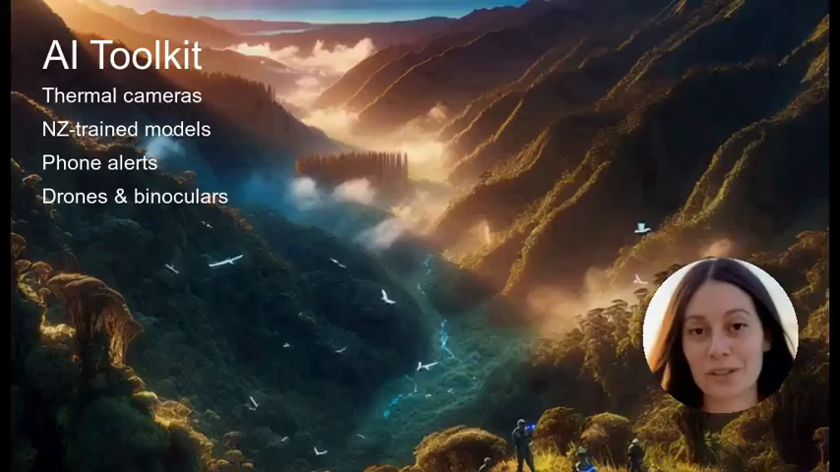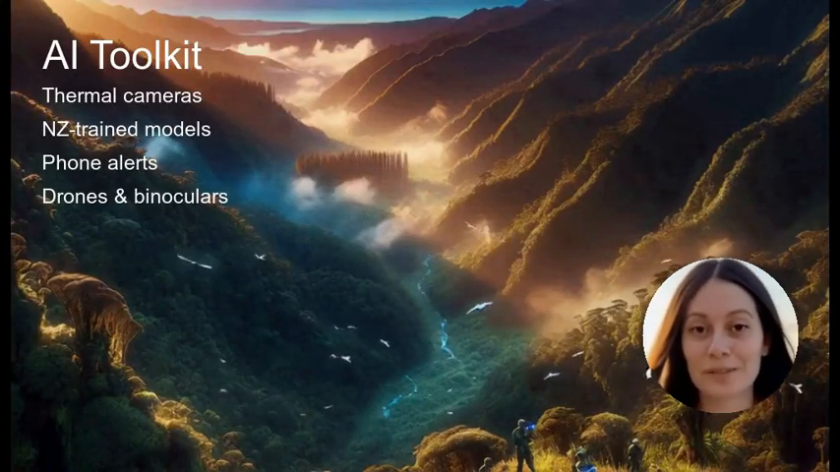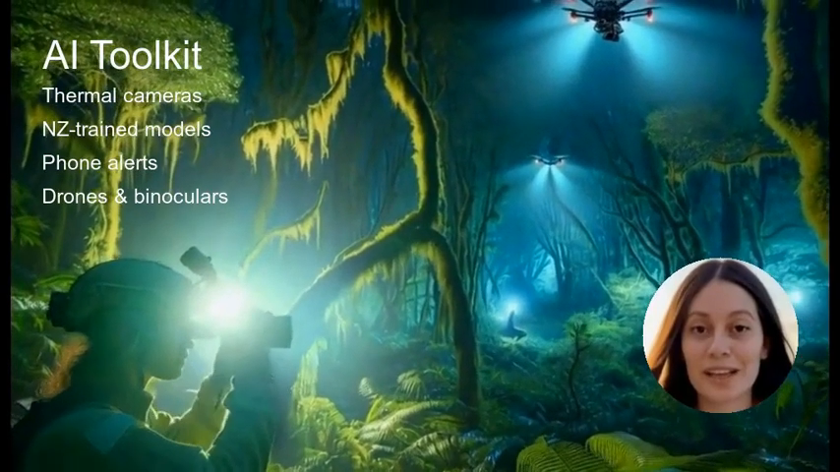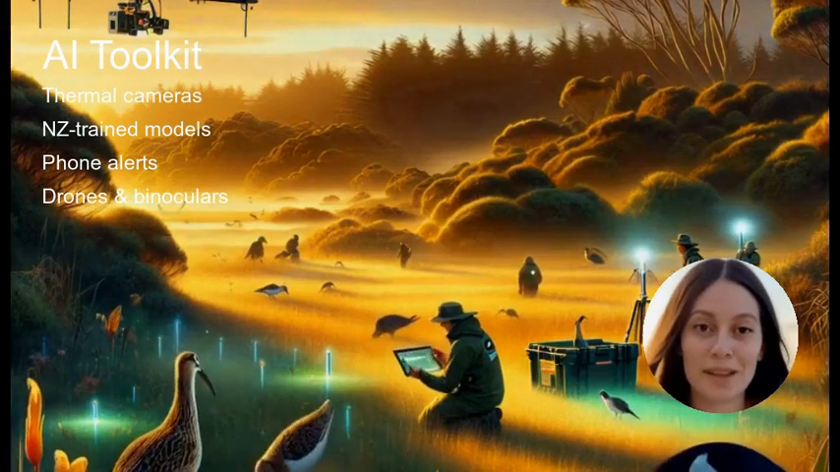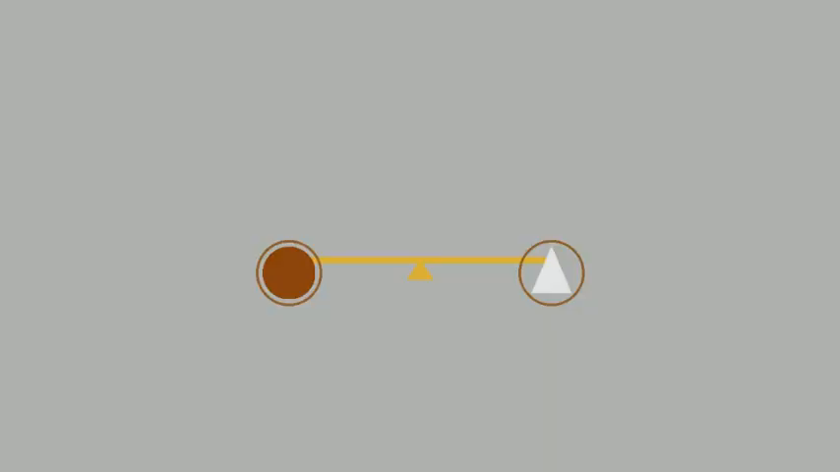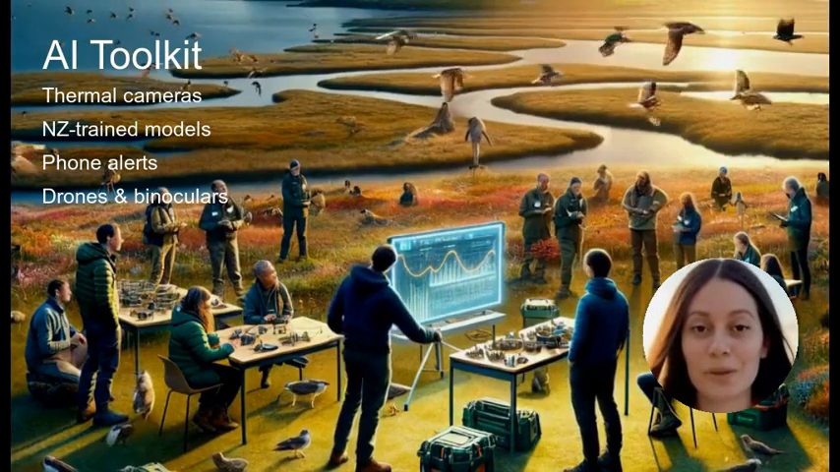Drones and thermal binoculars supplement this system, extending rangers' eyes into valleys and hills too remote to patrol on foot. Isn't it wild? The technology gives us eyes in the night? I still woo quietly when I think about it. So, we've gone from an invasion spiraling out of control to a community-powered rescue mission that inspires the world.